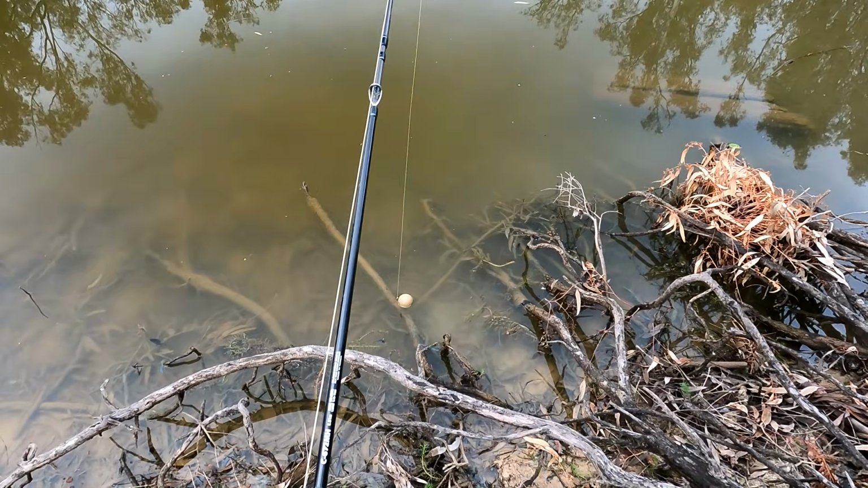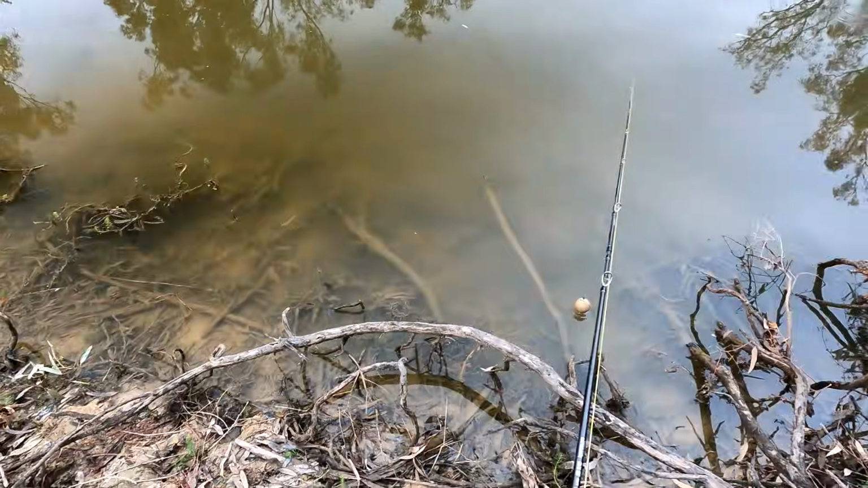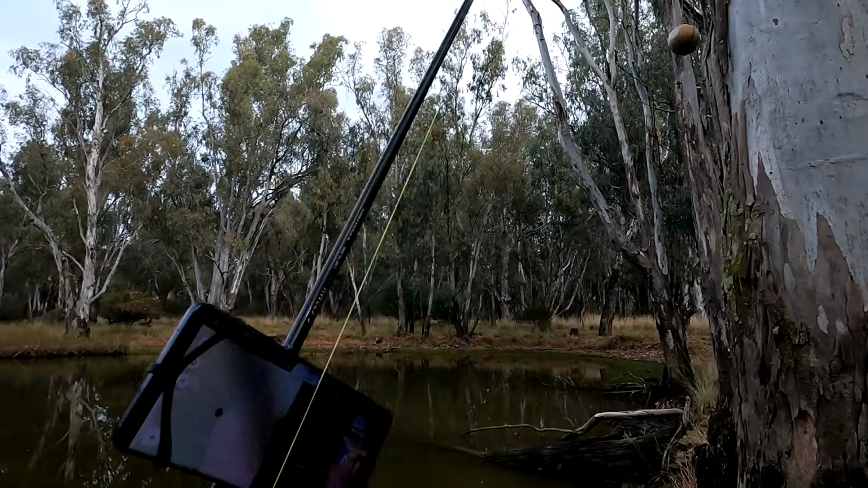Now, it's right there in front of me. It's in about 30 centimetres of water. Let's cast it out.